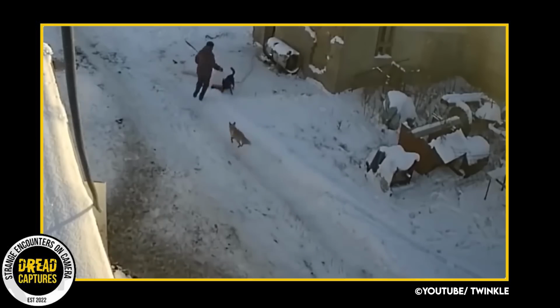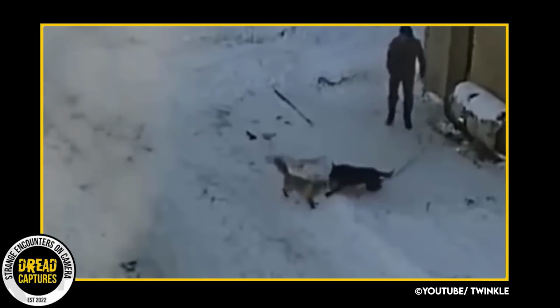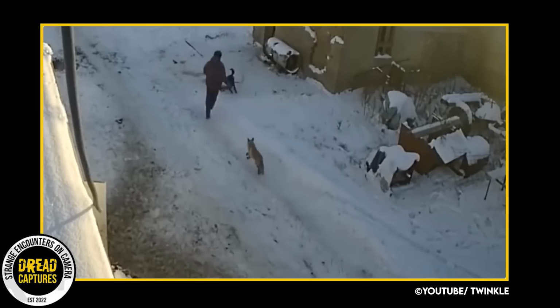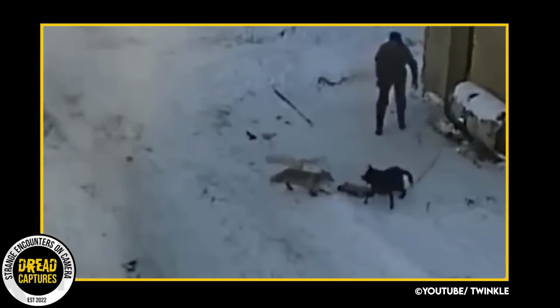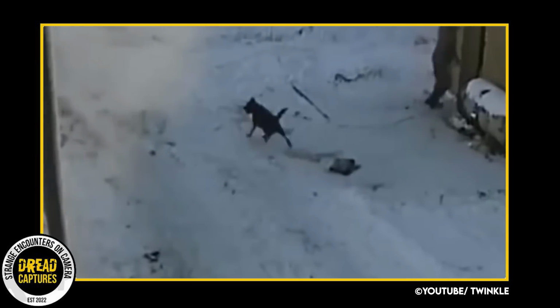On this brisk morning, quite the encounter takes place. A man finds himself being pursued by an unexpected adversary, a most likely rabid fox. As we all know, foxes typically shy away from people, keeping to themselves. And when a fox shows aggression or attempts to bite, it's a chilling sign. It's generally a symptom of rabies.